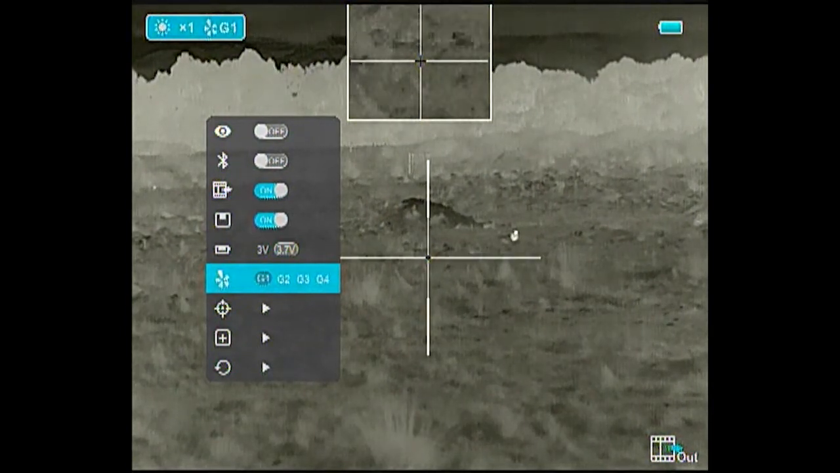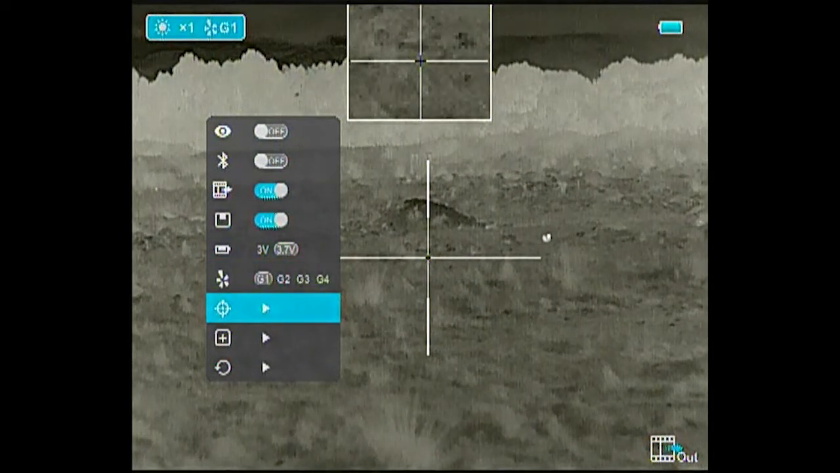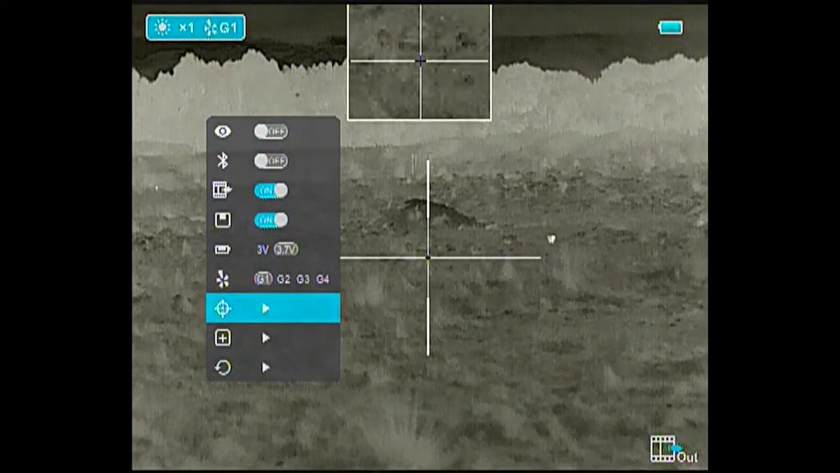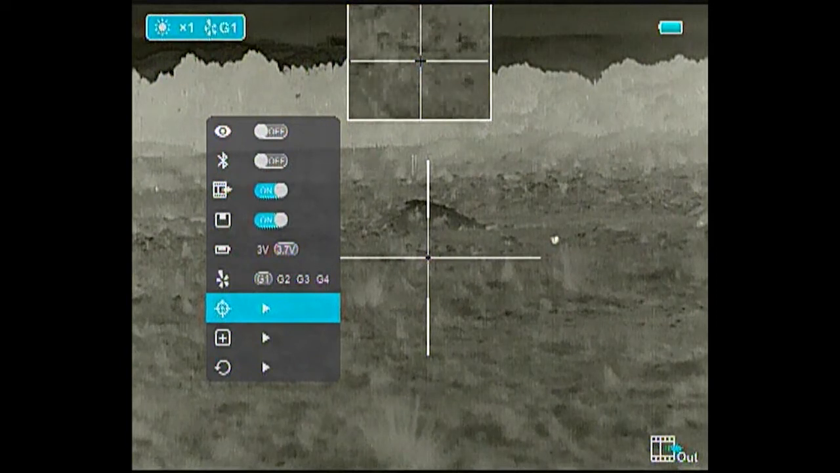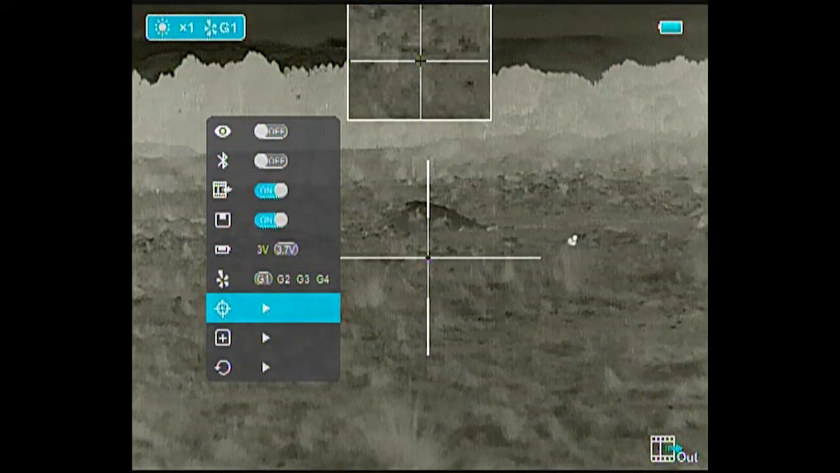If you would like to see how the process is done, you can jump on Nitec's Facebook page and check out a video made by Chris Lewis from CR Lewis Contracting. He's done a great instructional video on zeroing the rifle. So check that out if you need any help doing that.